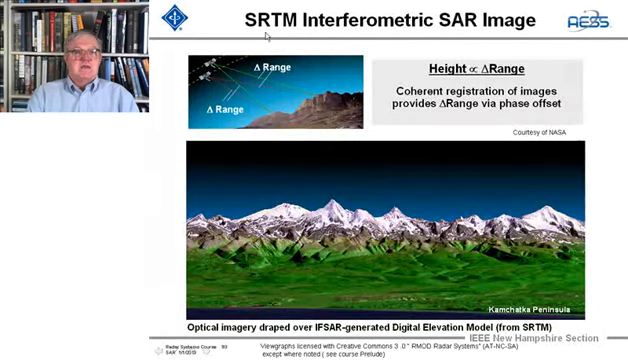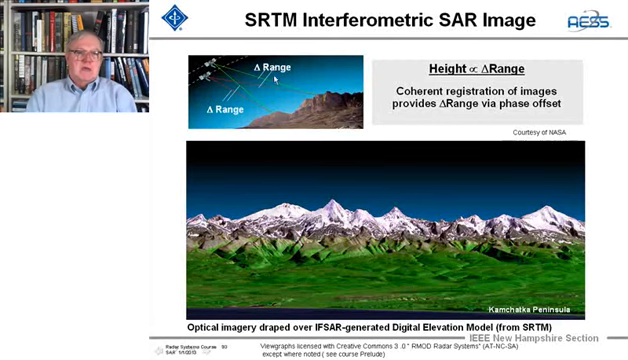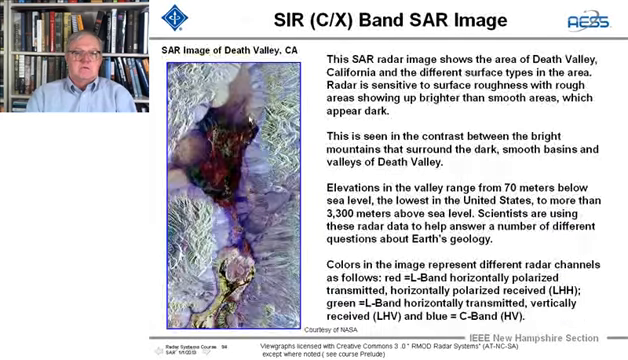And the SRTM interferometric SAR. Here we have draped some digital elevation data on optical imagery, draped over the IFSAR imagery. It's from the SRTM, and this is the Kamchatka Peninsula. Notice the beautiful image you can get from a perspective that you wouldn't get if you were looking straight down. And you get that altitude by looking at the two different ranges that are offset. Get the altitude.